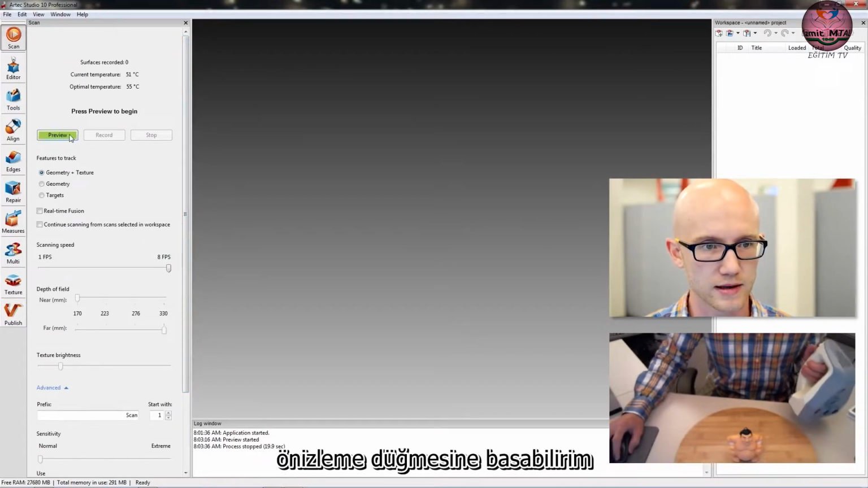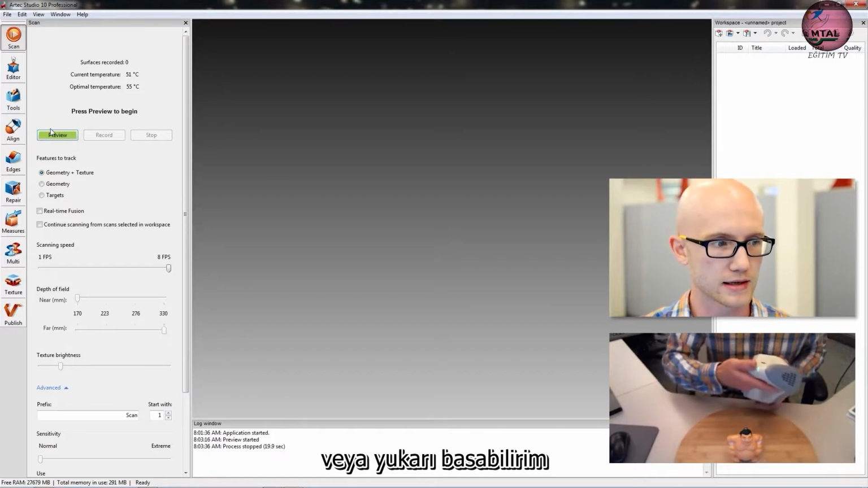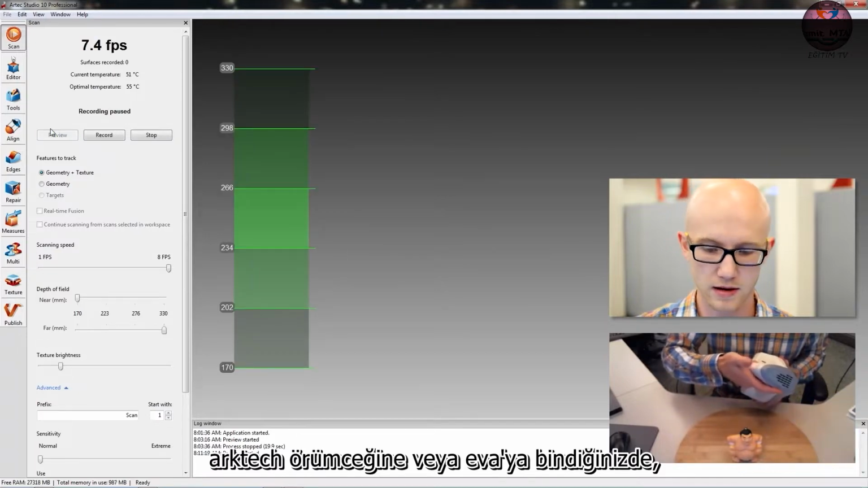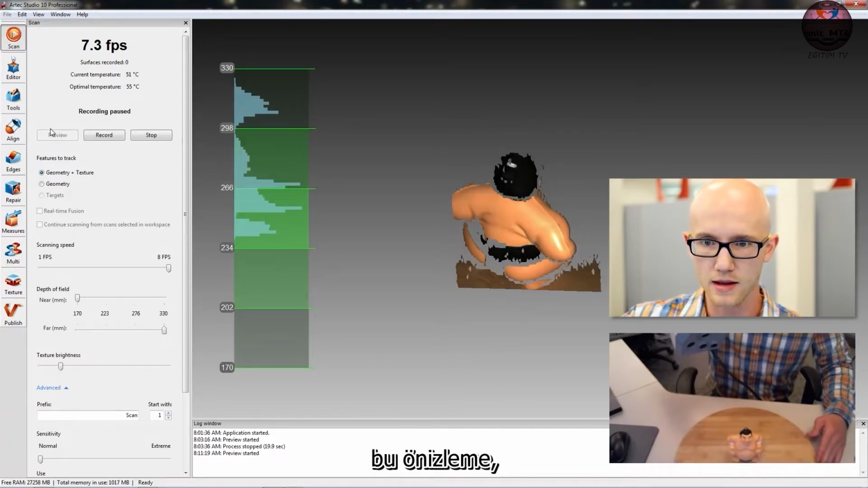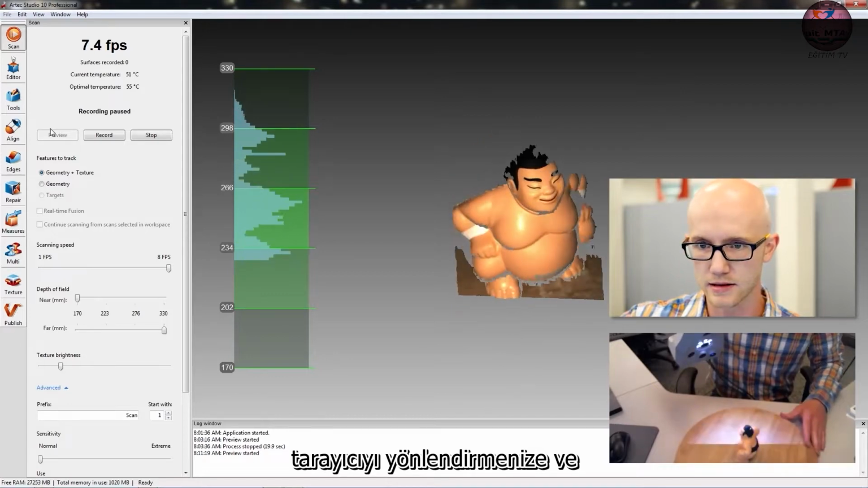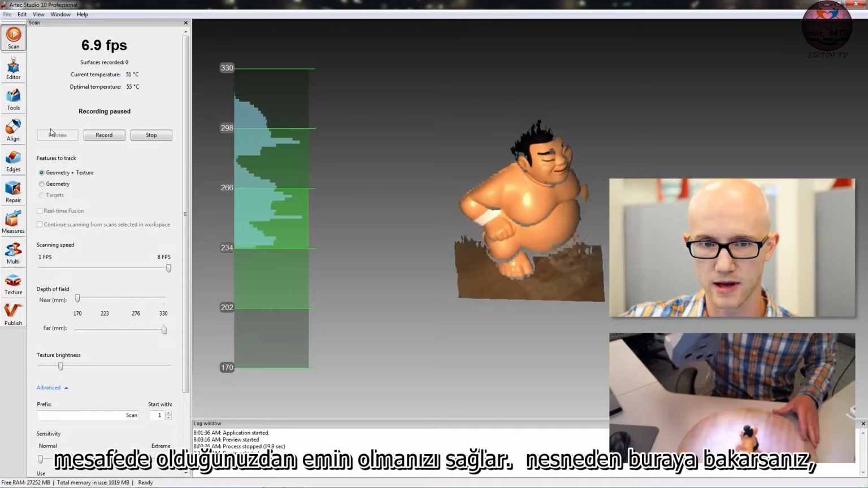I can either press the preview button here in the software, or I can press up once on the Artec Spider, or on the EVA, you can tap the play button on the back, and it will give us this little preview here. This preview allows you to orient the scanner and make sure you are pointed at the object and you are the correct distance from the object.